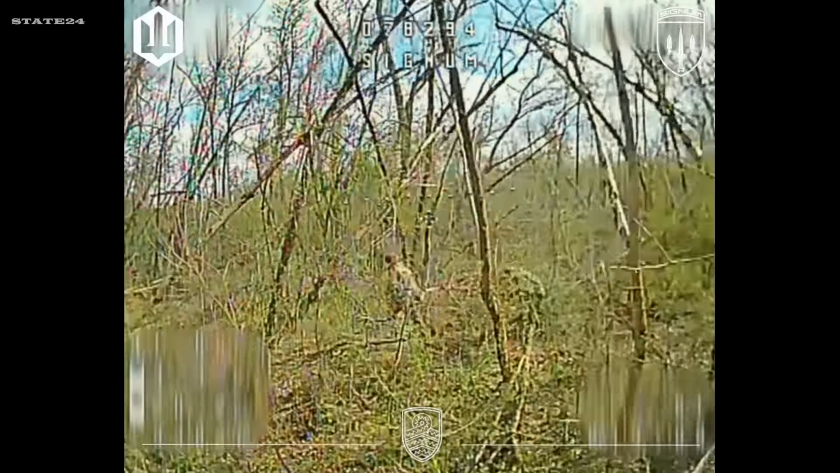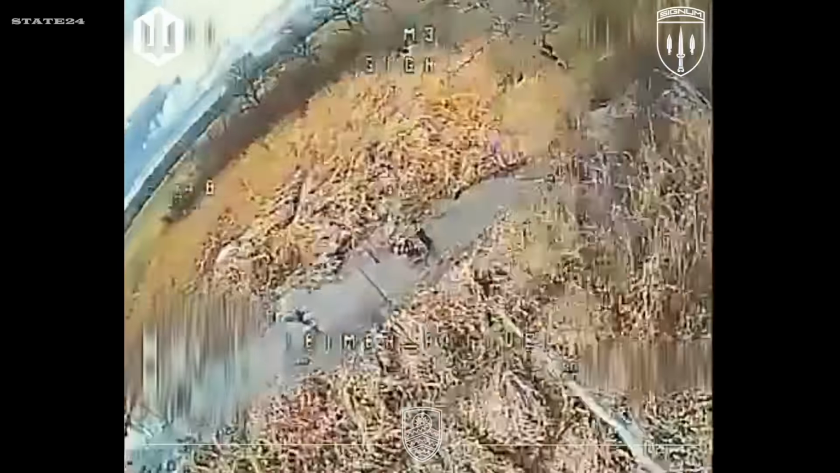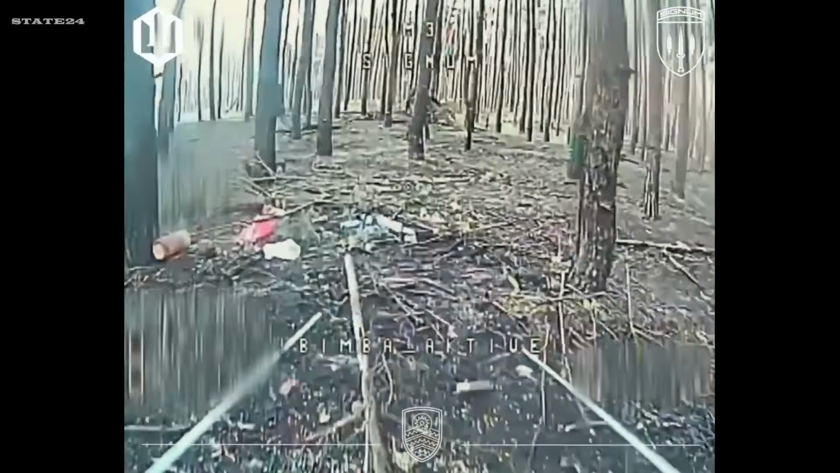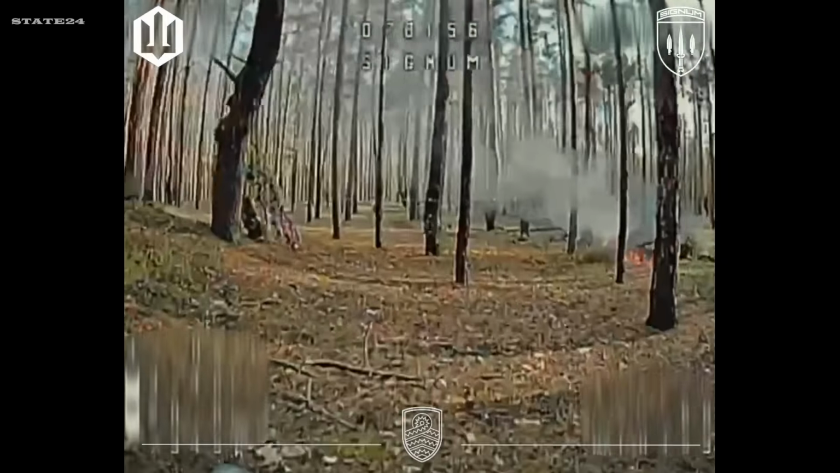Lyman front. Signum Battalion. Fiber-optic FPV drones cutting through the forest canopy. Below, Russian soldiers press into the thickest vegetation they can find. Some wear ghillie suits, stitching leaves and branches into their gear, hoping to merge with the tree line. Others simply freeze beneath low-hanging pines, convinced that if they don't move, the drone won't see them.